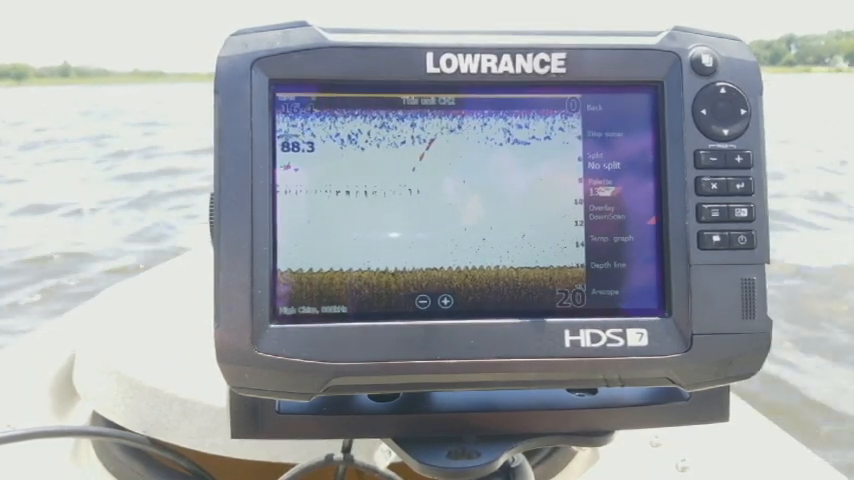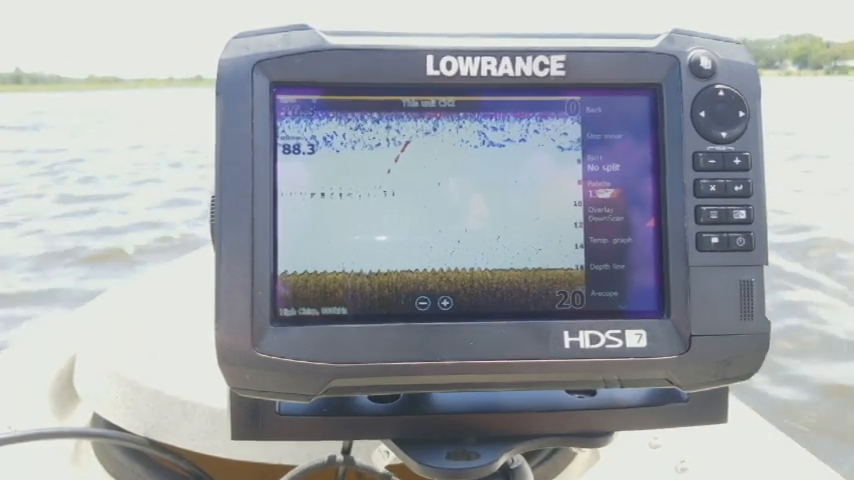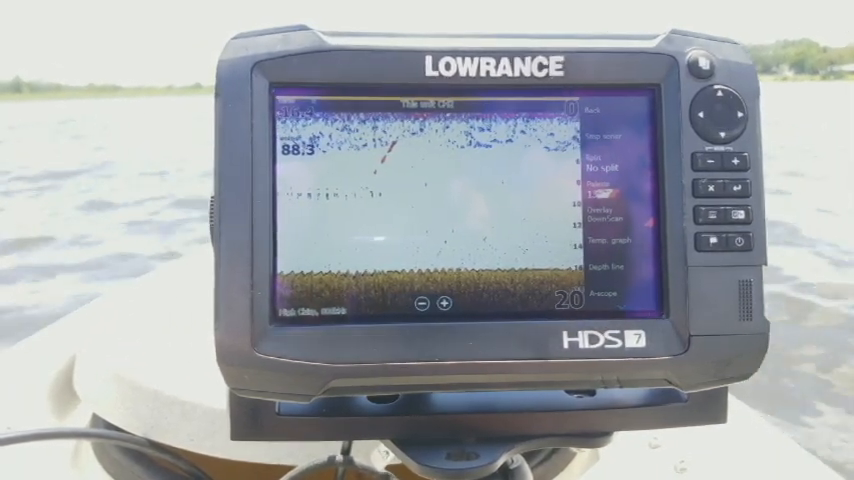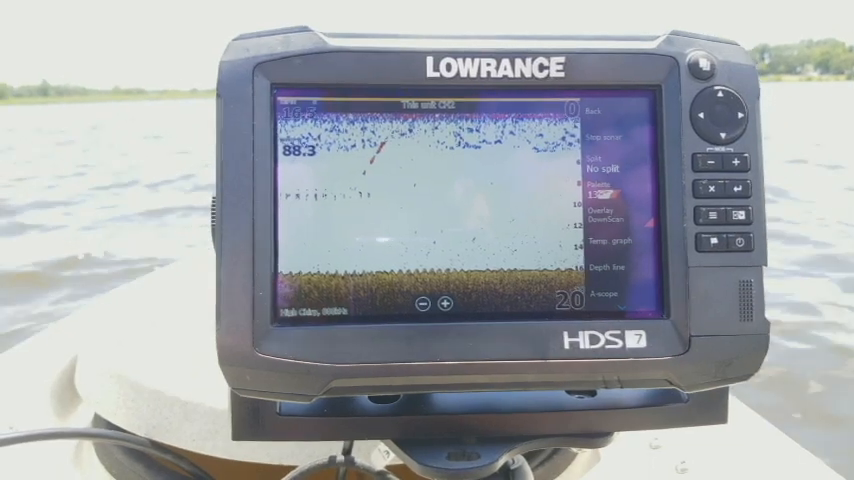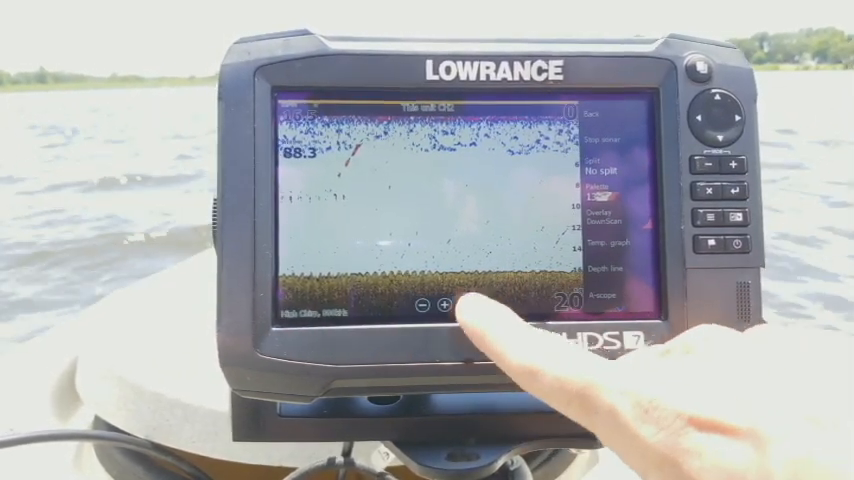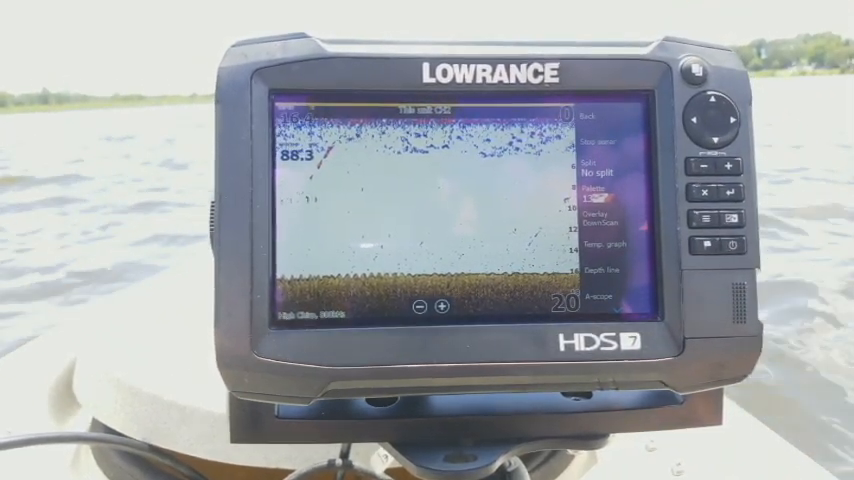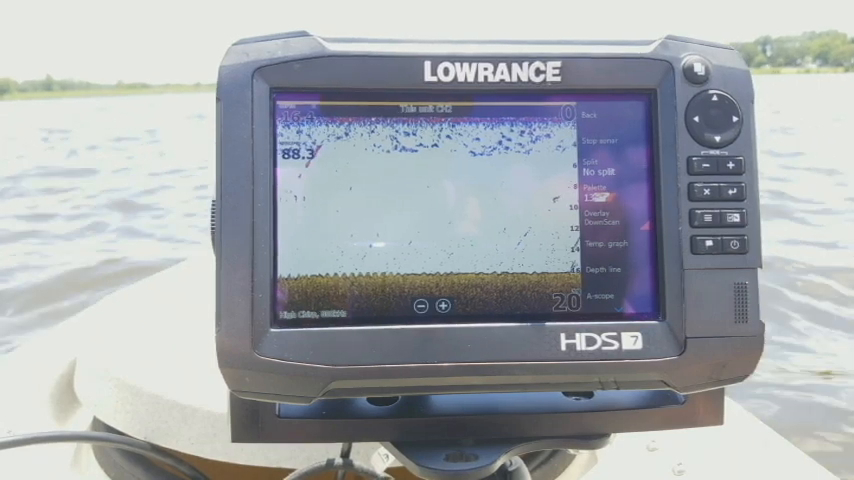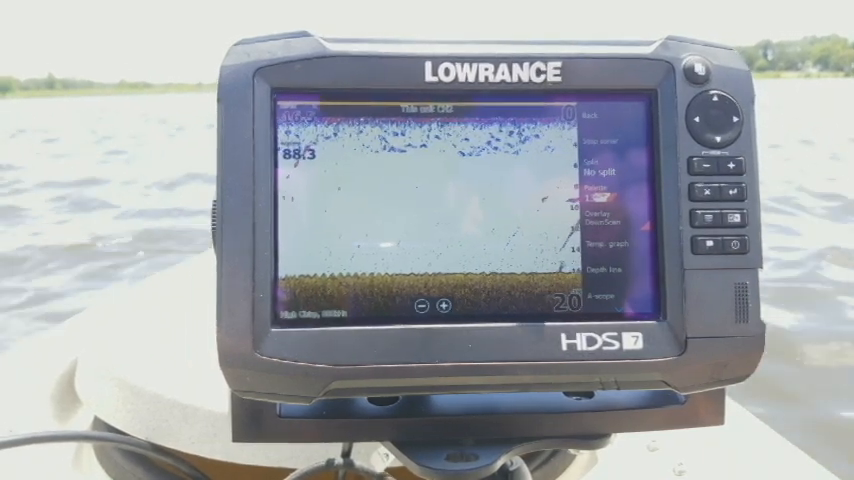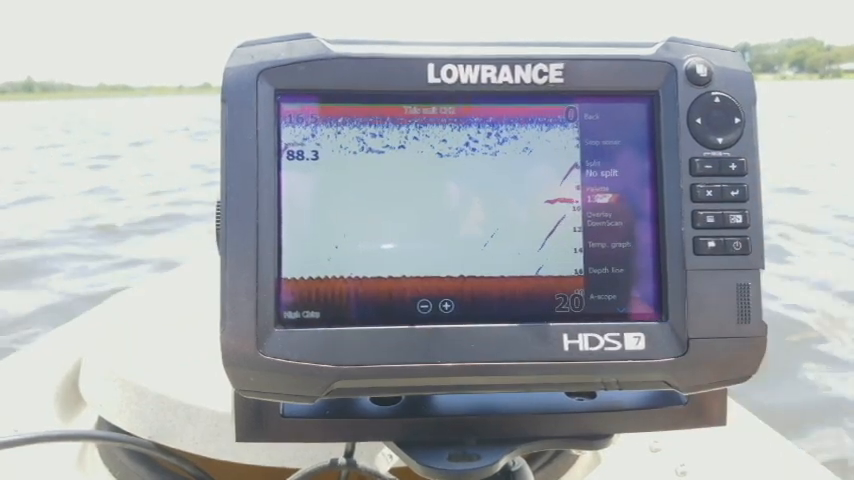Now, if I want to be able to see both my regular sonar and my down scan at the same time, I recommend running the down scan screen and then turning on your fish reveal feature. It is a much more usable option because it's not overlaying at the bottom and at the top here both images at the same time. If you watch my down scan or structure scan video I have out, I go into a little bit more detail on that. But again, because of that feature, I don't recommend using this one.